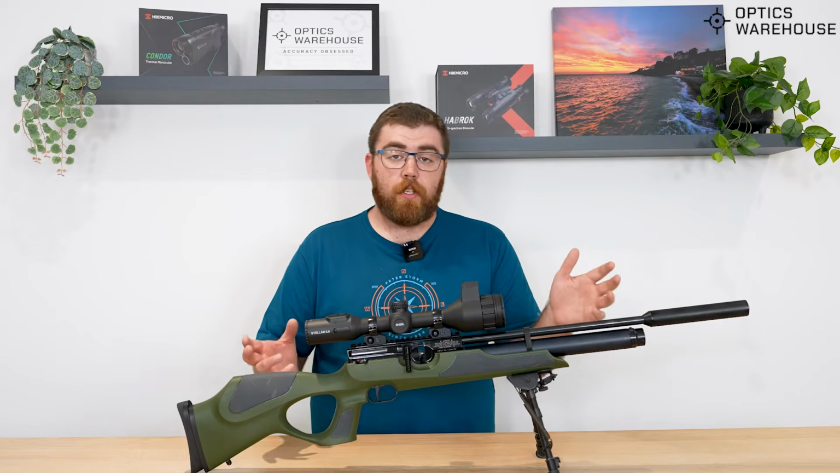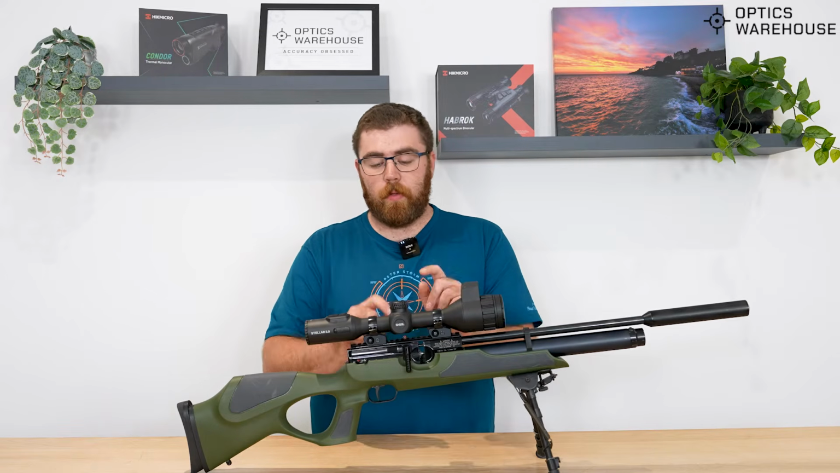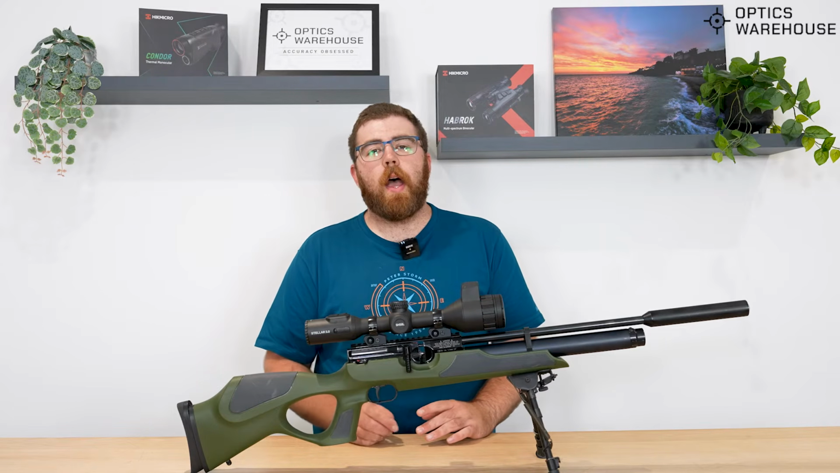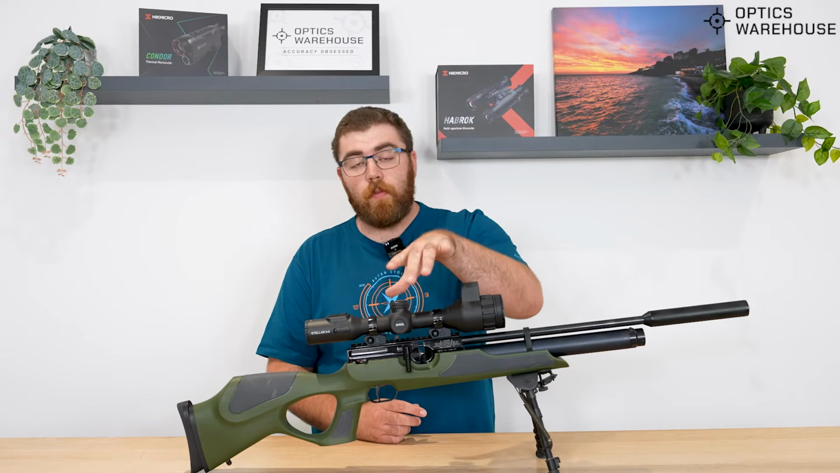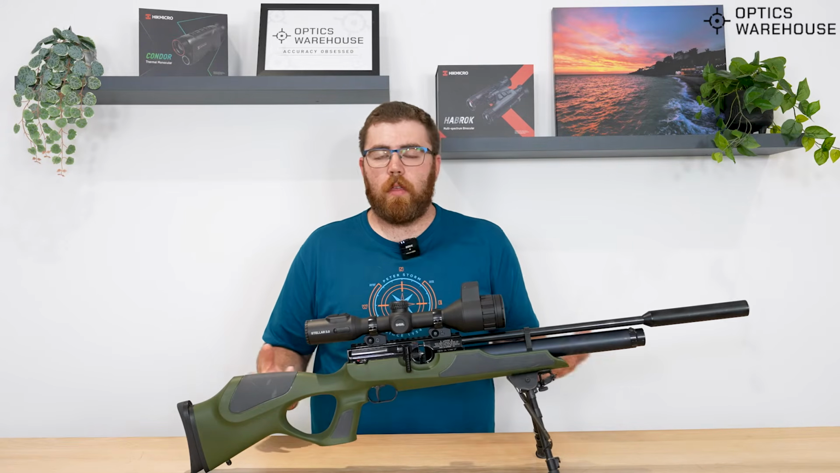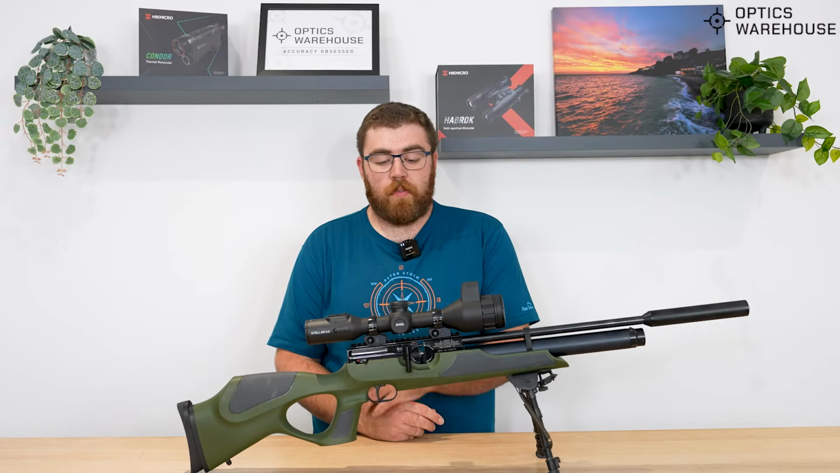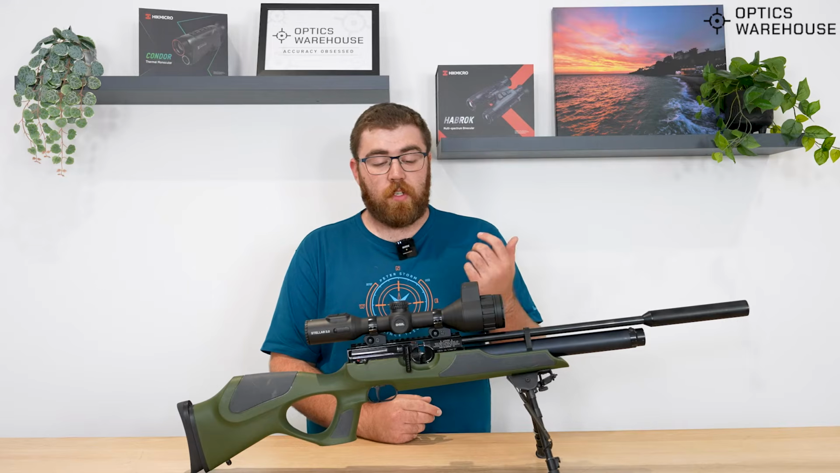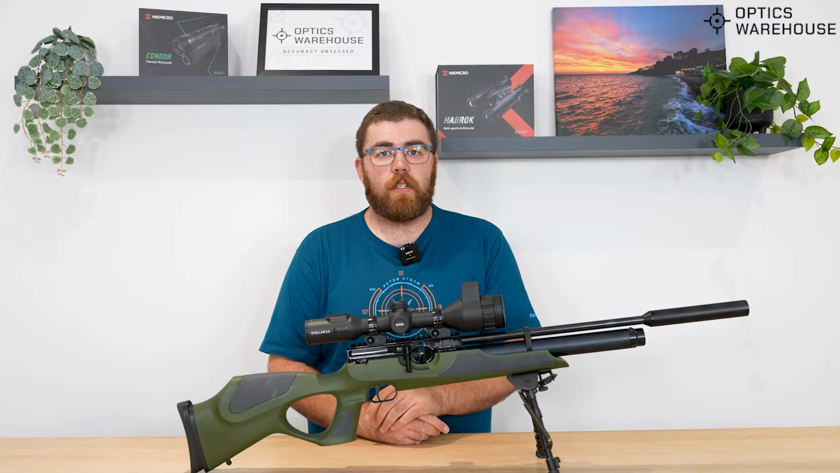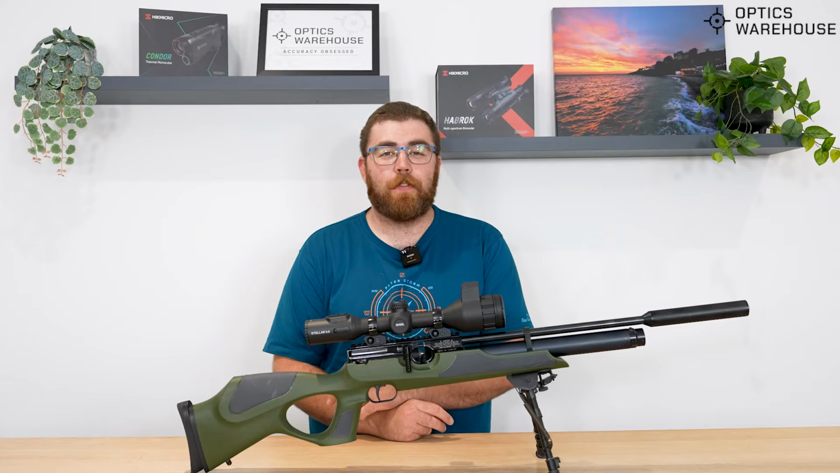Some other things to mention about this scope: you've got a built-in battery, well, two built-in batteries, technically speaking, and you've got a removable 18650. You're getting about a 9-hour battery life. If this is fully charged, even half charged, it's more than enough for a session. And if you do run out, you just slot in 18650s, which all us shooters now have massive collections of.